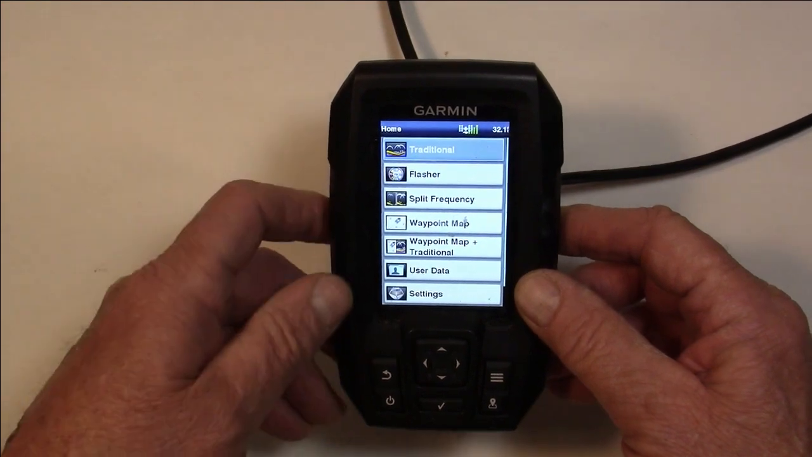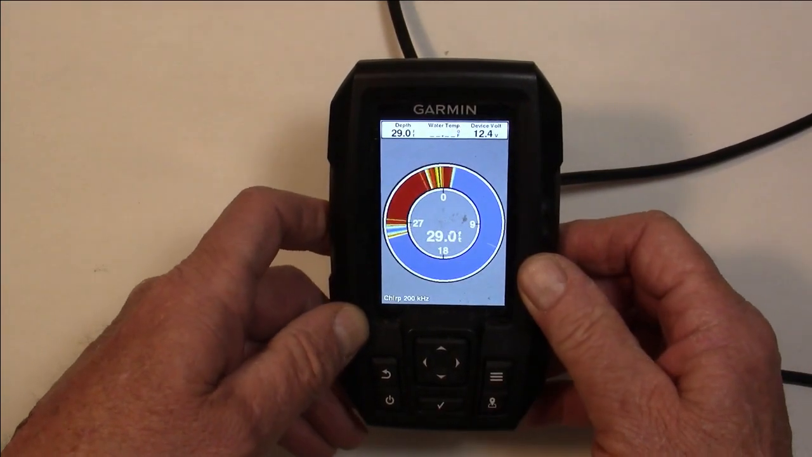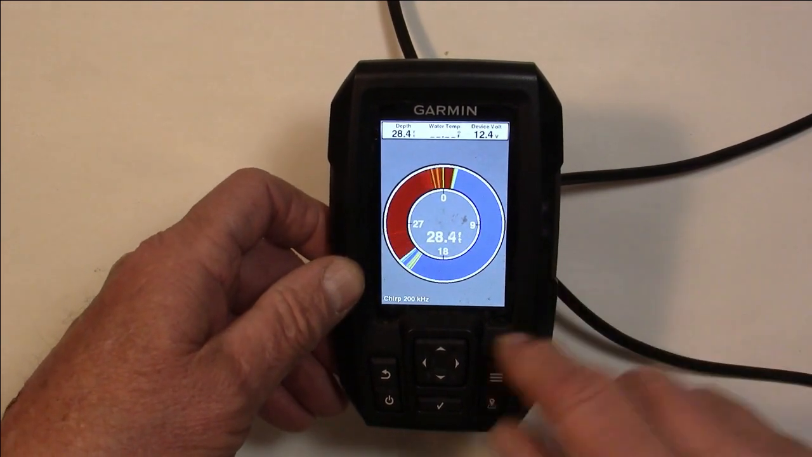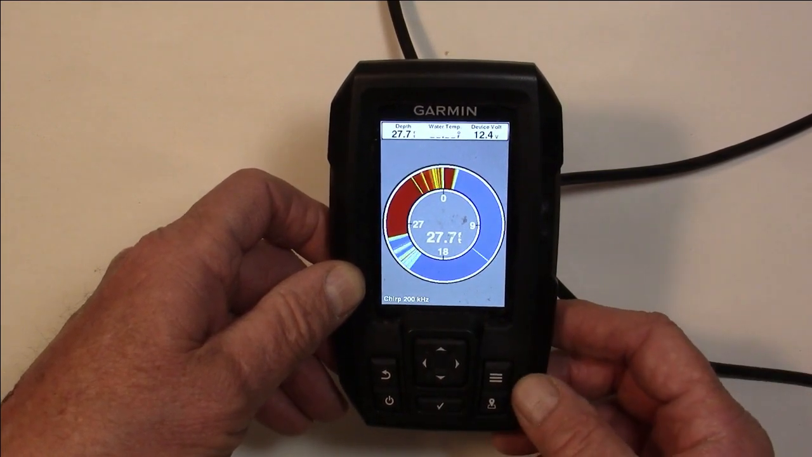All right, same thing's going to work. I'm at a flasher, and I'm fishing, ice fishing, and hey, look, this looks like there's a good brush pile down here. I want to mark it. We're going to do the same thing.